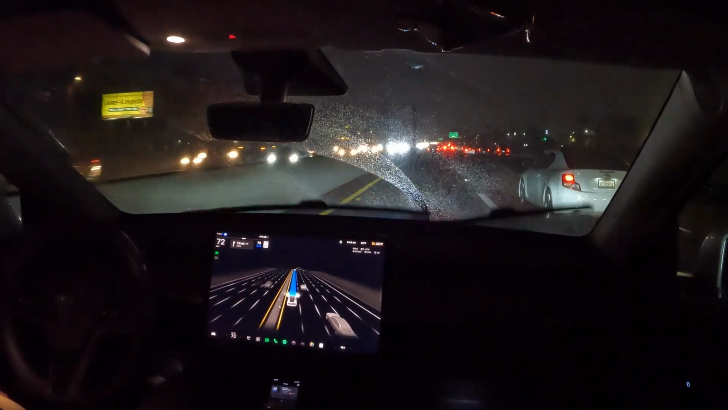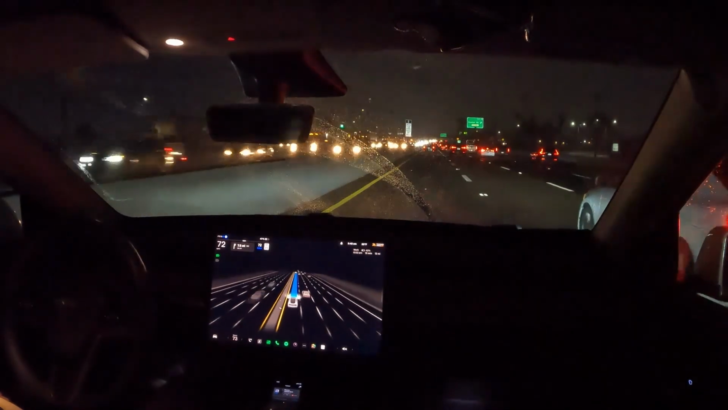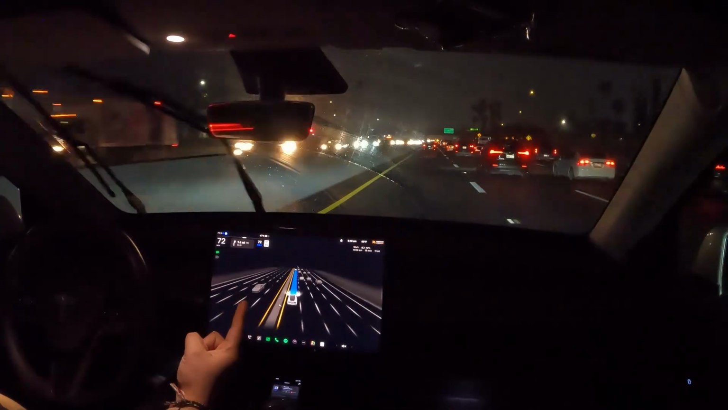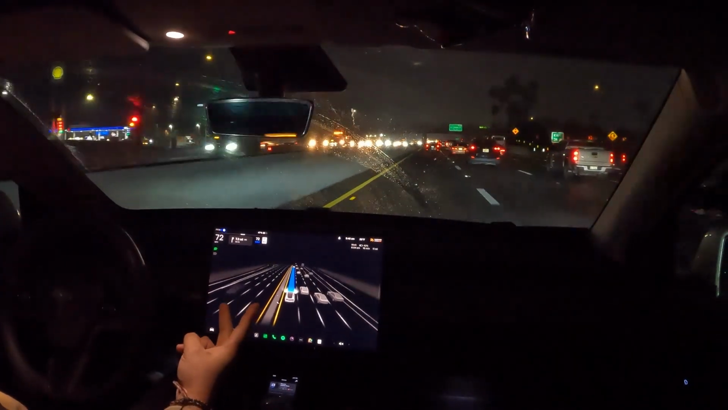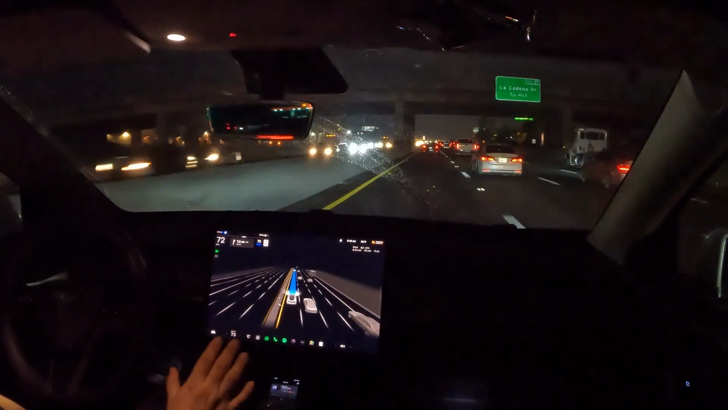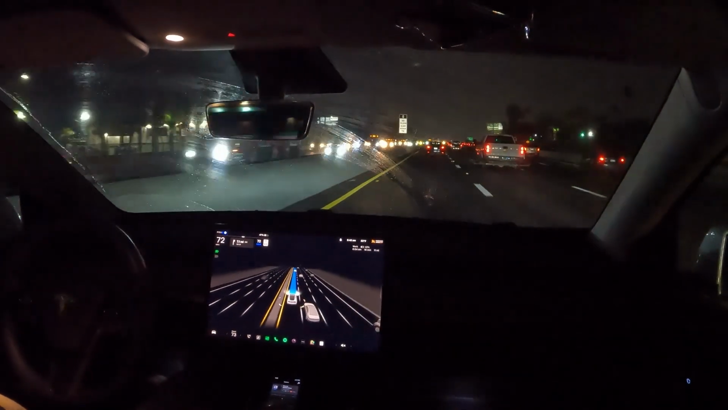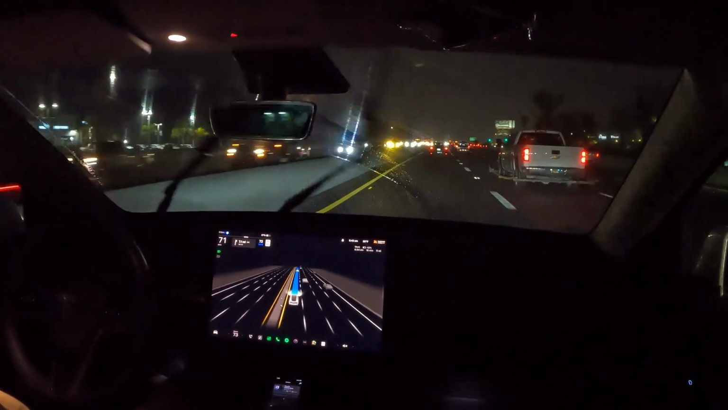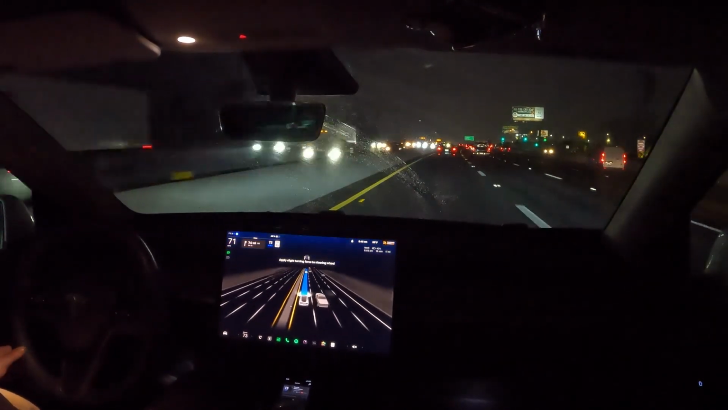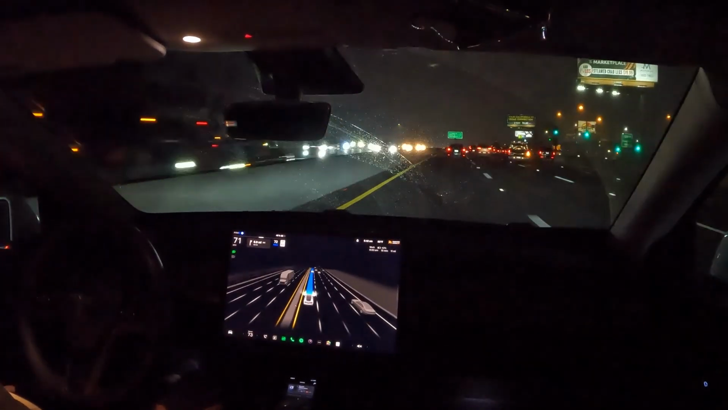Alright, so it's raining a lot harder from this point. But FSD is still doing a great job. Weather, rain, it's still dark outside, and it's handling it perfectly. I haven't done a single thing. We are getting off in about 7 miles, so I want you guys to see how it changes lanes to get to our exit.